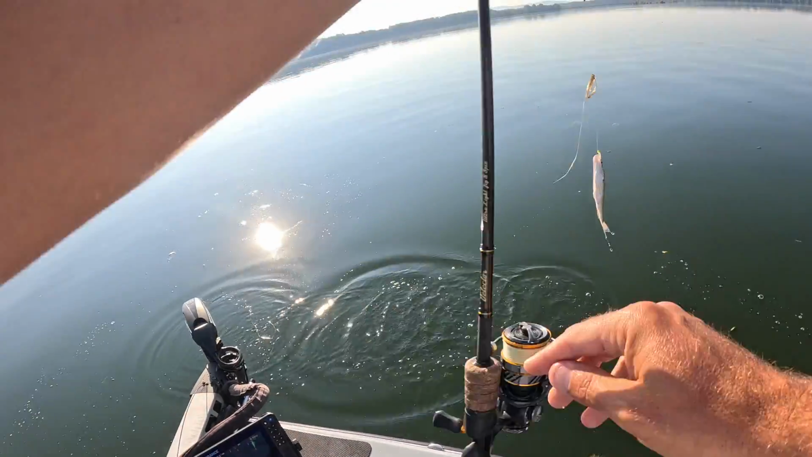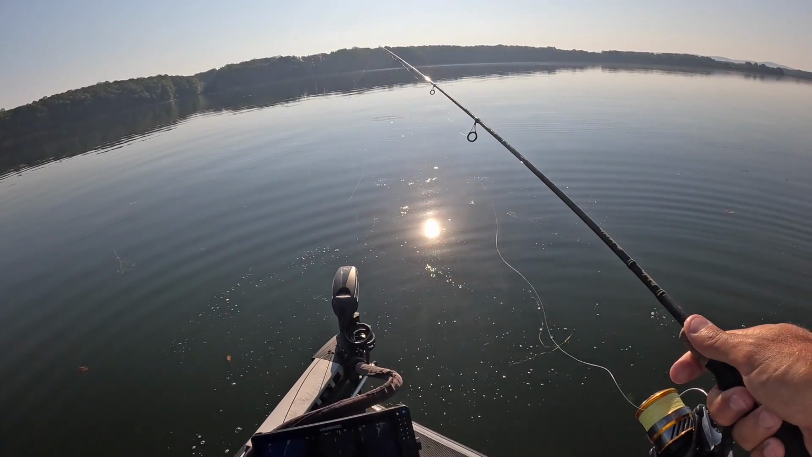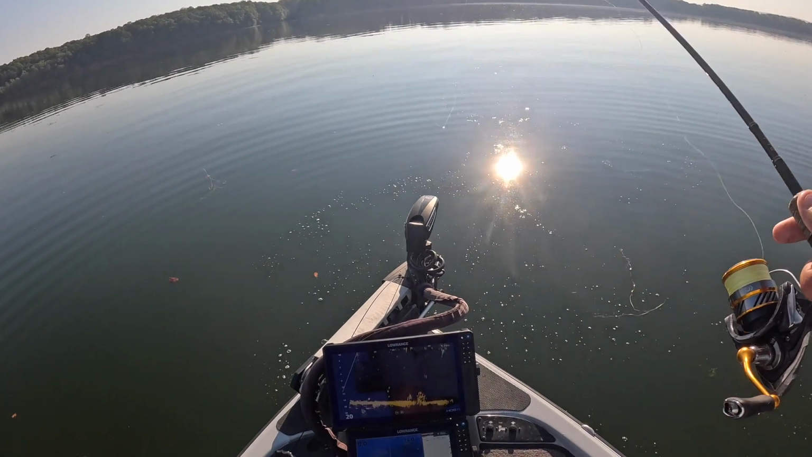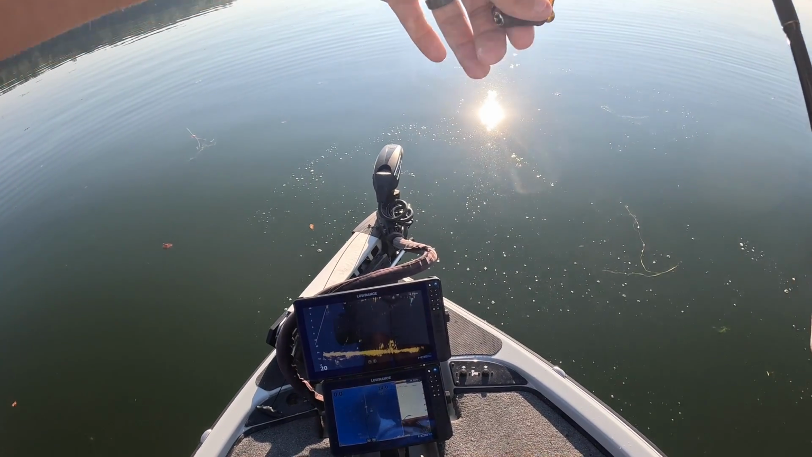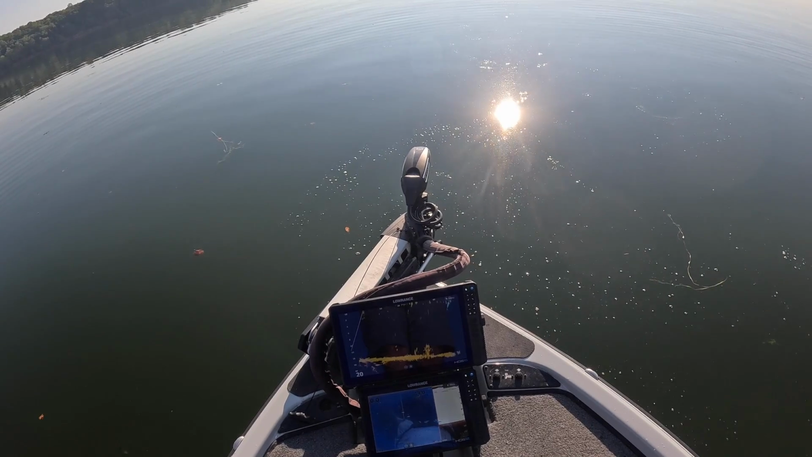We got another one. I don't think this is a crappie. That's a yellow bass. And it'll take you a while to learn to judge your distance as well. Tilt that camera back down so maybe you can see what's going on. You can see my bait going down in there right now. He got it as soon as it got down there. See him coming in?